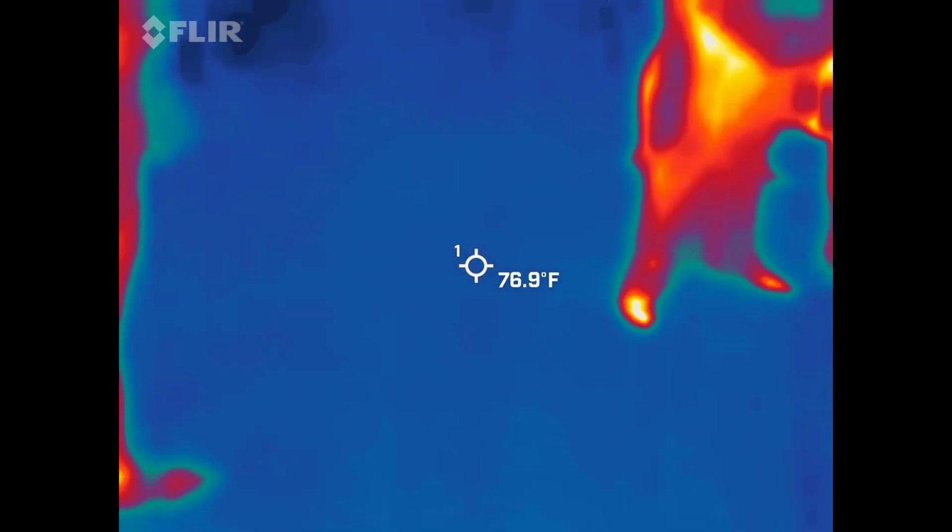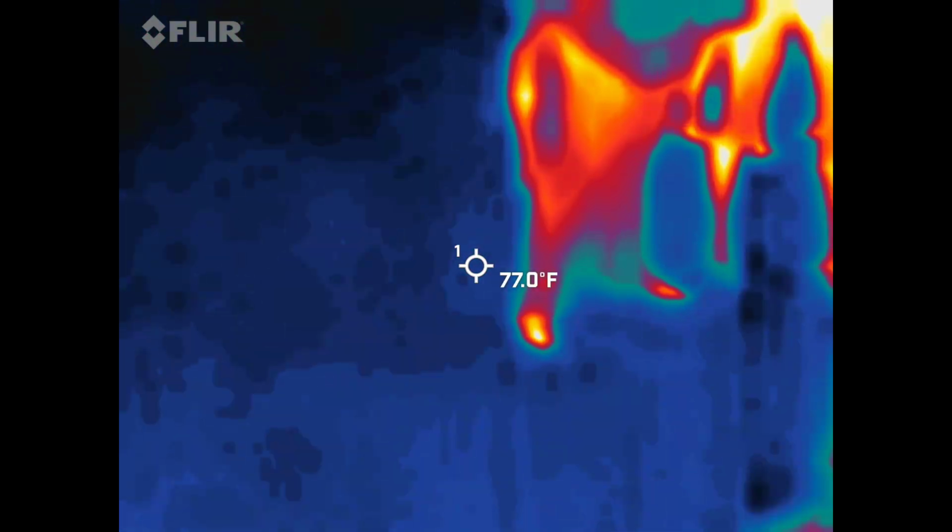Right. So, Dave, just so you know, with that camera, because it is so small, I don't always follow up with it in real time.